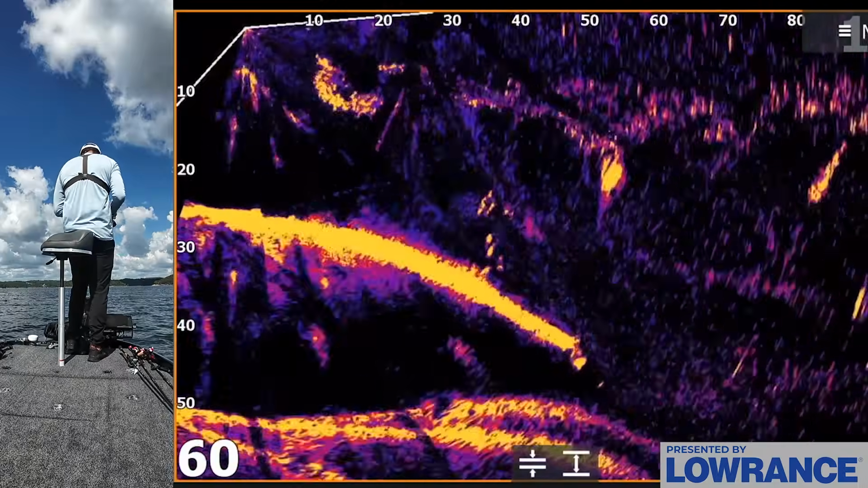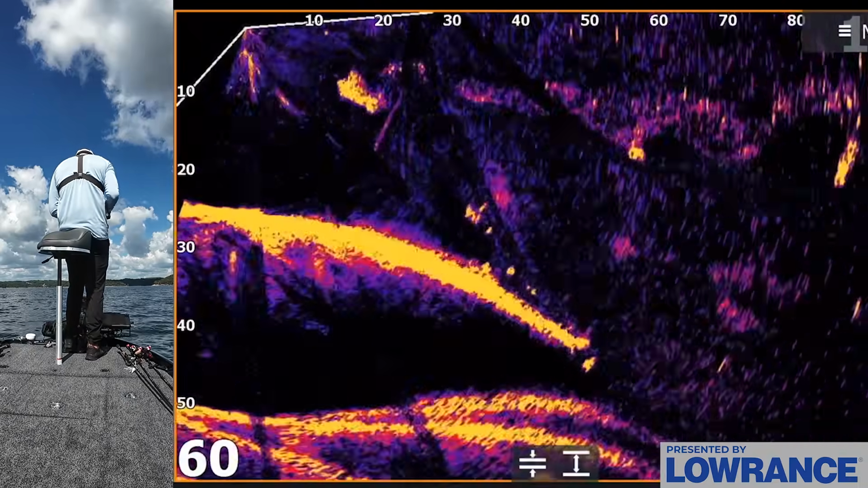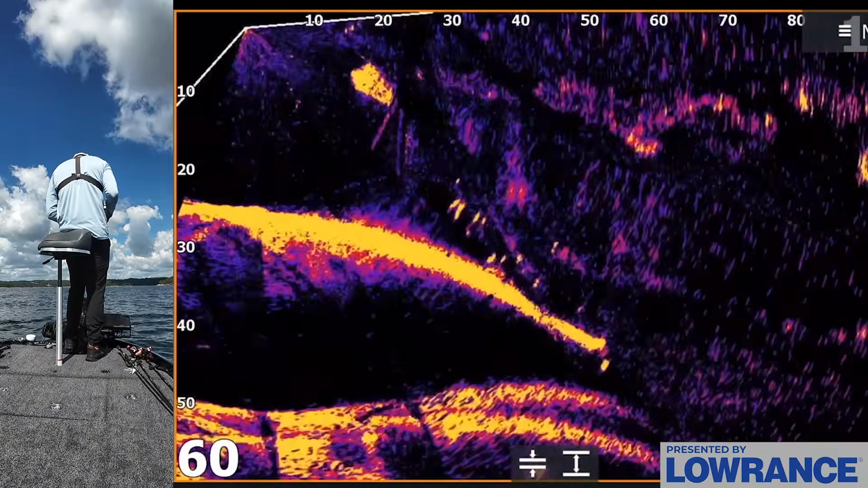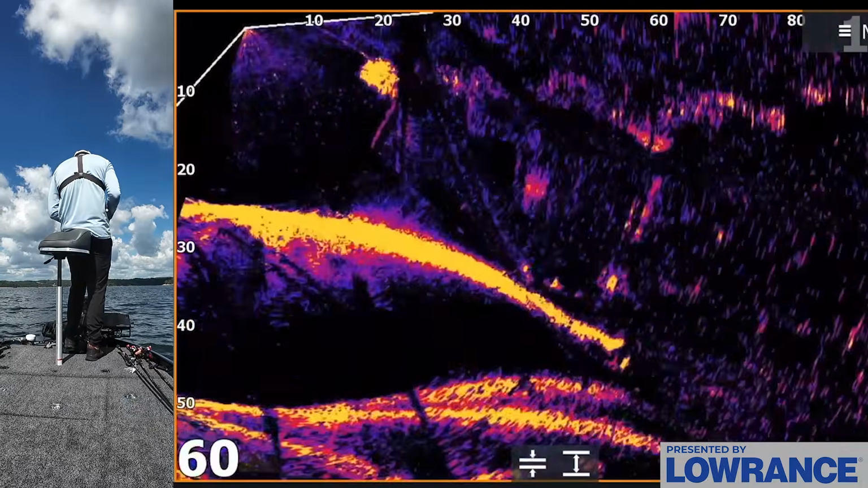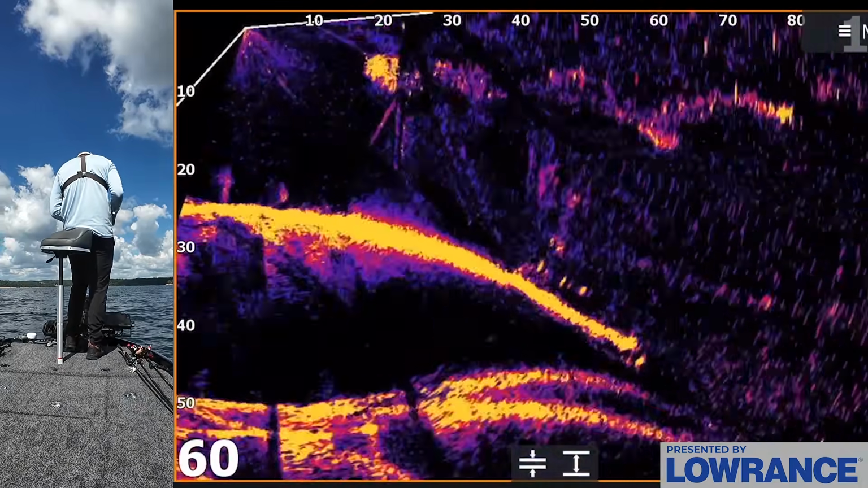Oh, he hit it again. He hit it again. Come on, fish. One of you get it. Come on. One of you just get it. Oh my gosh. They're slapping it. They do that. Once you catch several fish off a spot, they'll do that. They'll just slap it. It's so weird.